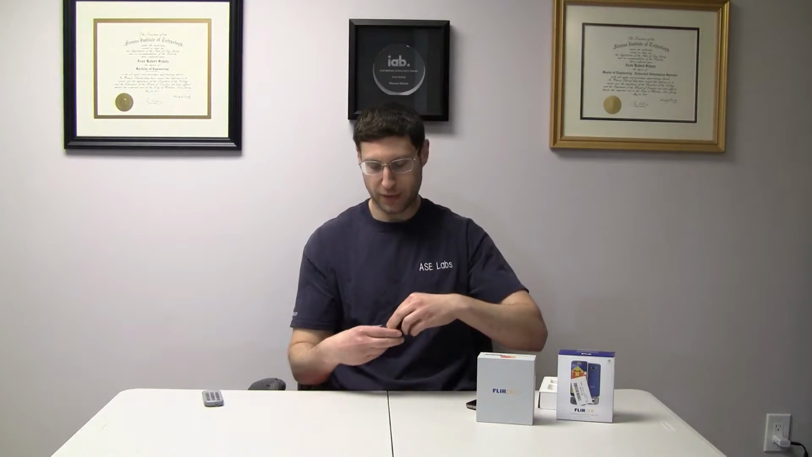This is a carrying case for this. You're not going to leave this plugged into your phone the entire time. You would basically just put this in the case, and it's not coming out of this case, trust me. And this lanyard that they give you right here hooks into this little part right here, so if you want to hold it around your neck, you could. That's why they give you the lanyard, and that's why they give you the little case.